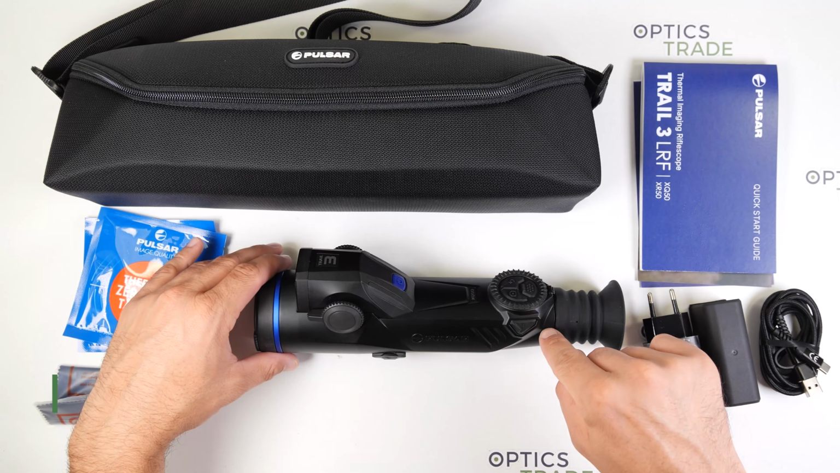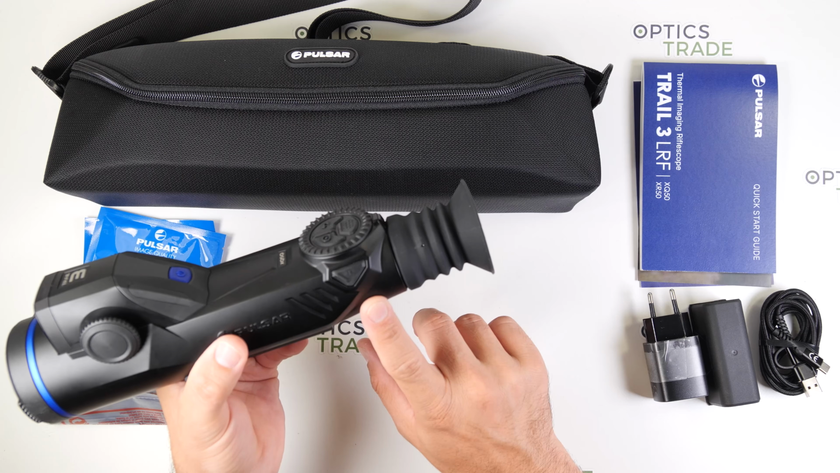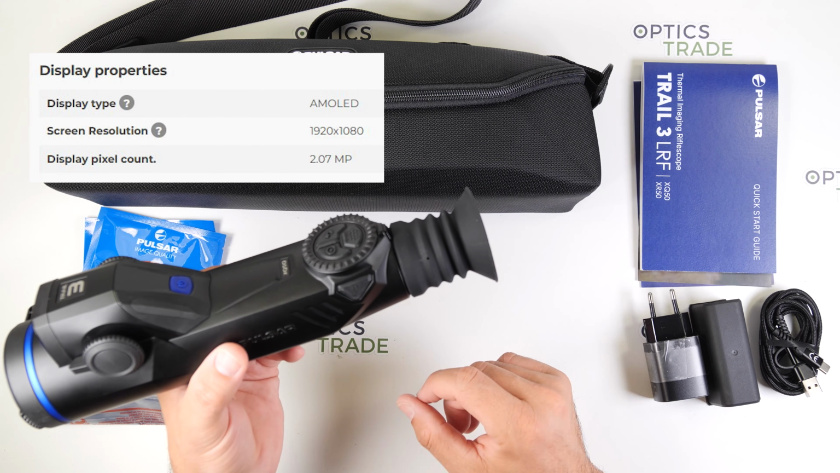Now for the display. The display in these devices is AMOLED type with a resolution of 1920 by 1080 pixels.